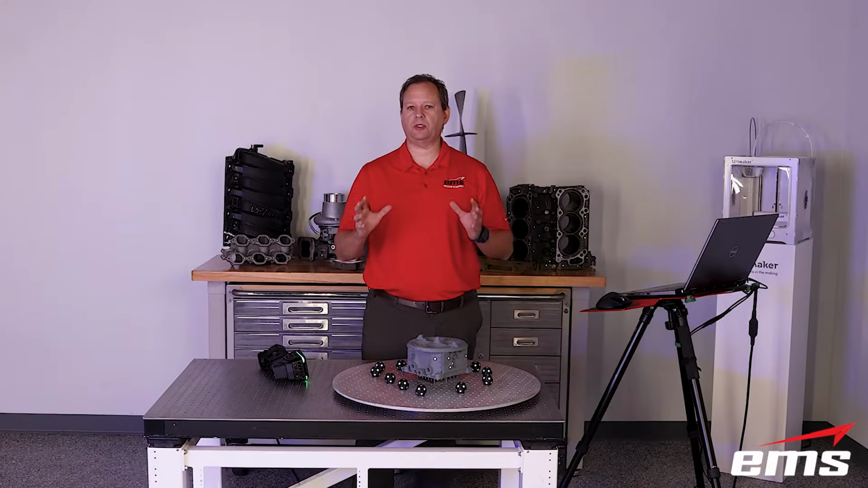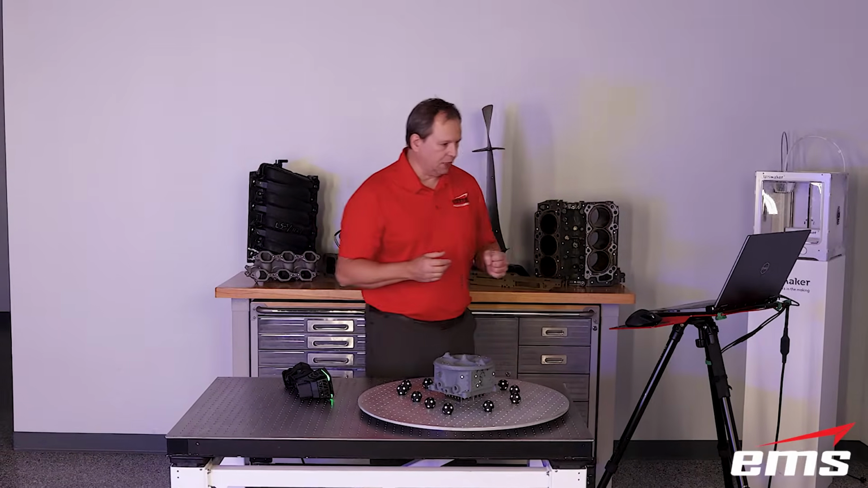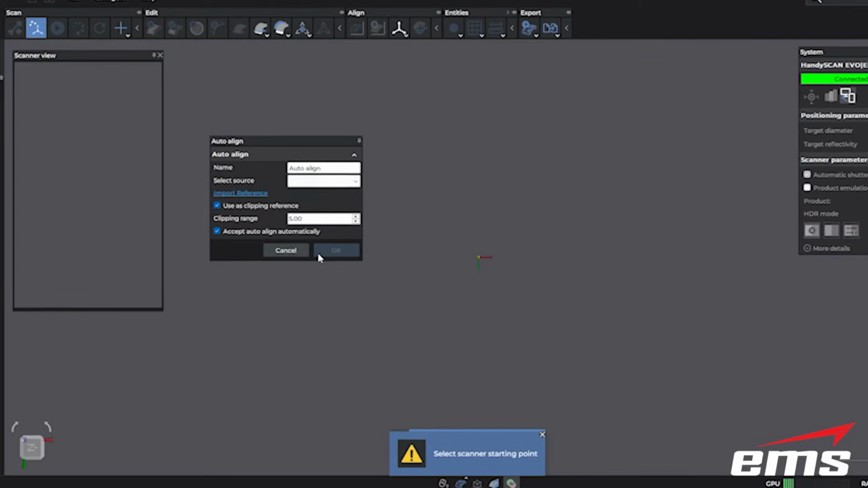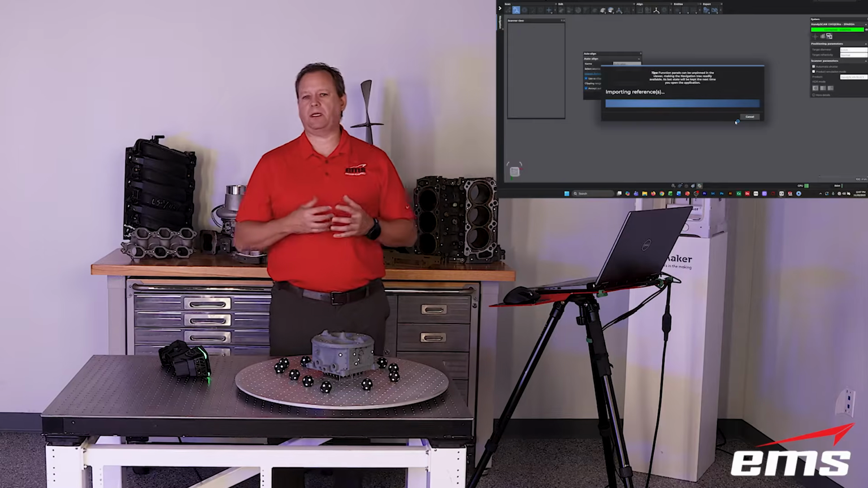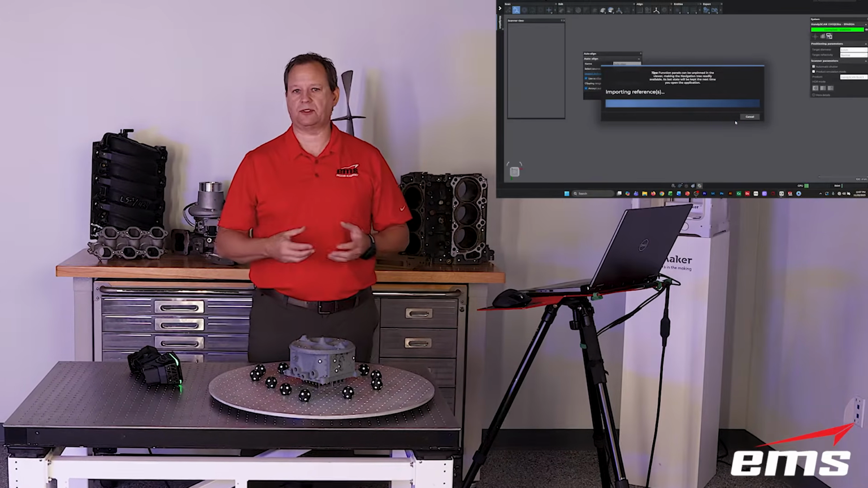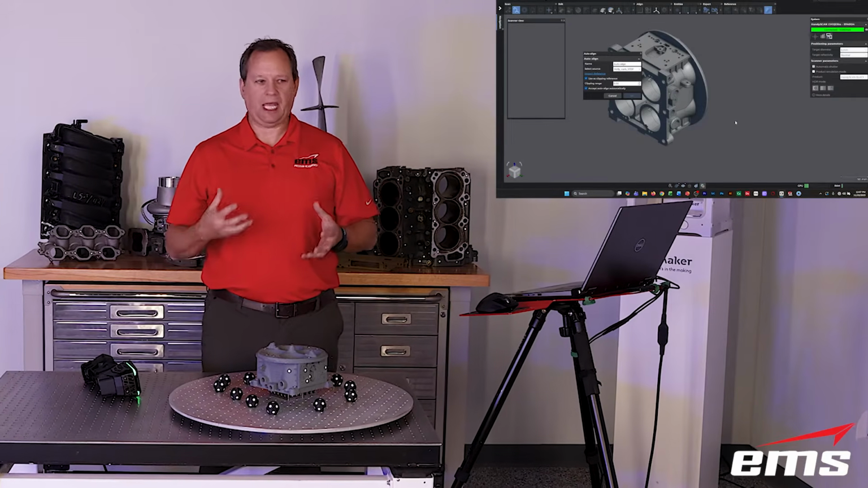All right, next let's show using the camera and some augmented reality here a little bit with a feature called Auto Align. So if I come over here in the software and I pick Auto Align, I can select a CAD file, and let's get this open. And this is probably going to be most used for inspection. Let's say I've got to inspect 10 of these or 20 of them or 30 of them, and this is a really great way to optimize the scanning process.